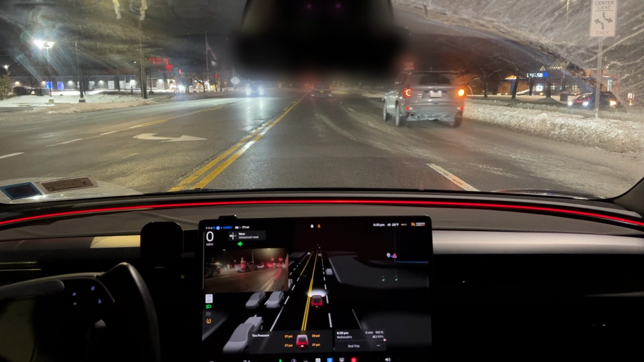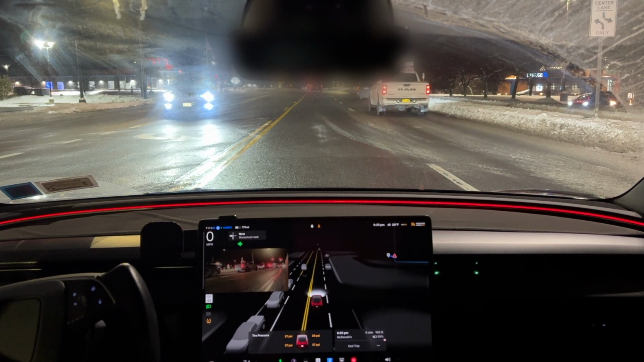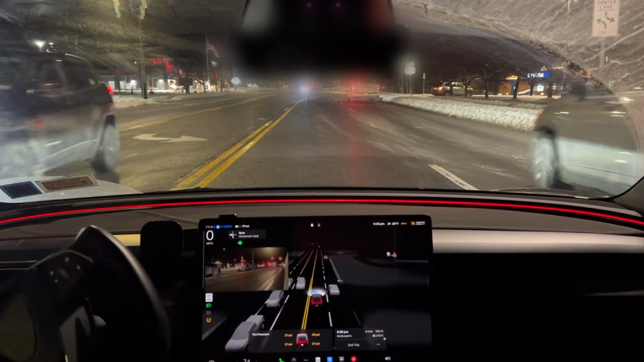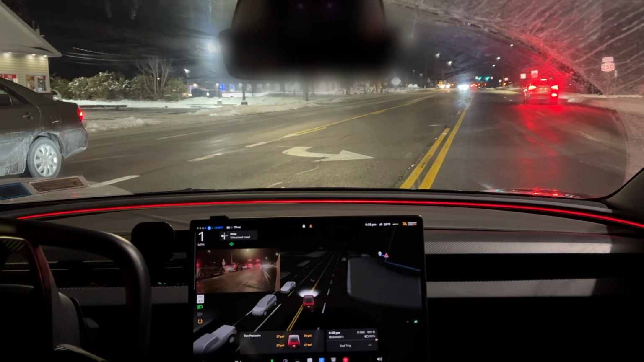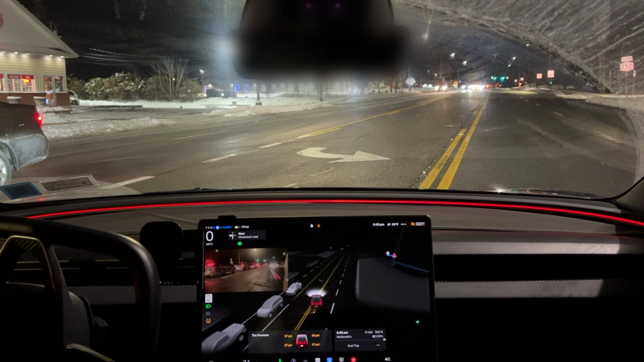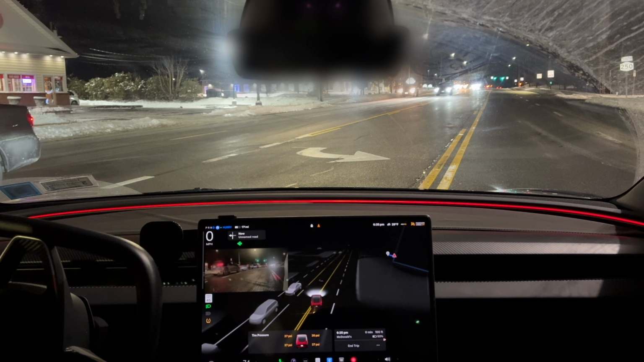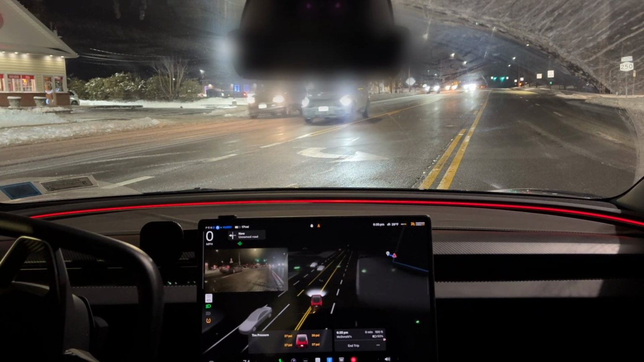I personally would not have done this, but again, I get that Tesla's full self-driving has a mind of its own. It's going to turn, but it can't turn because of this dude. There's no space either, and there's probably someone on her phone. It's not going to make it with those other oncoming cars.